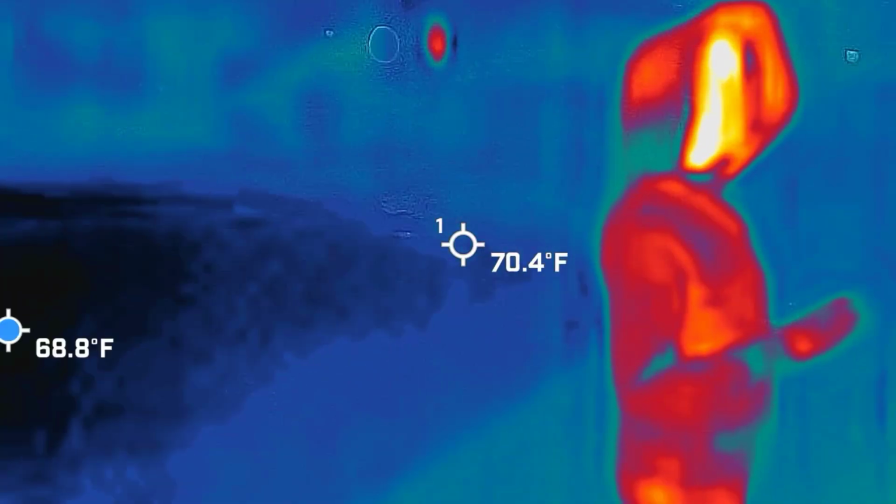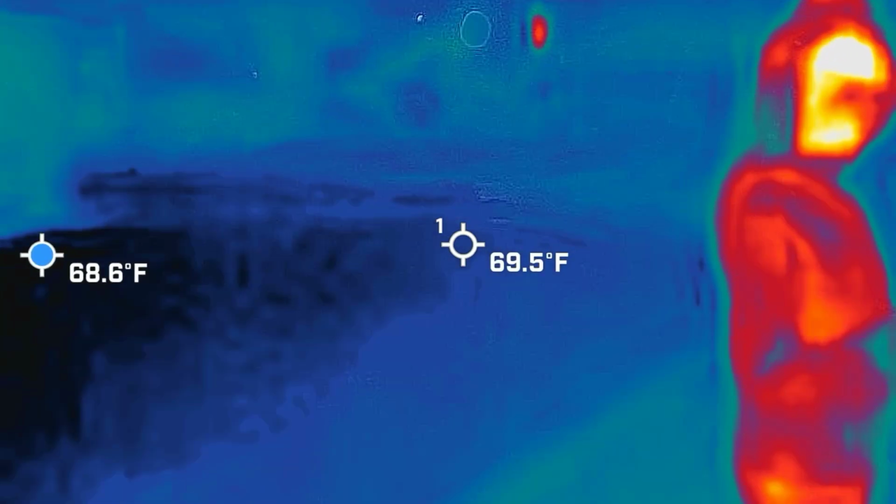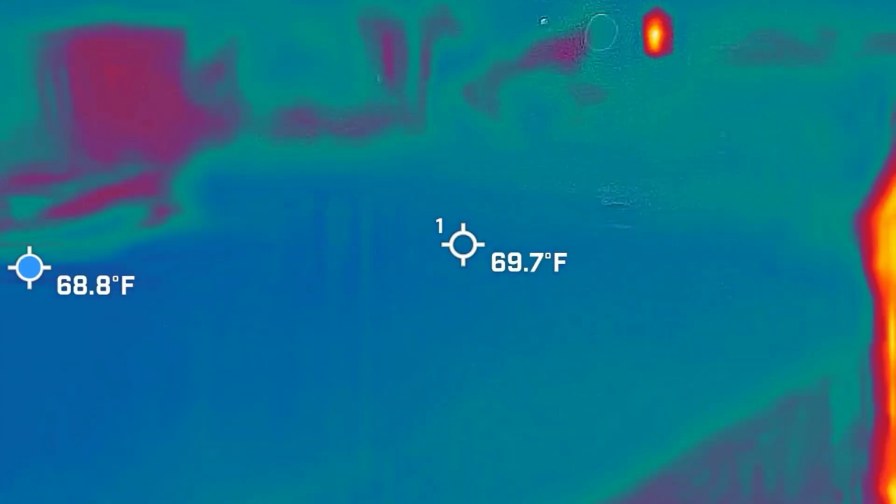Good deal. All right, guys, let's go learn the history of this space. We're going to leave these two behind so they can kind of get used to things. There's a chair right there in the center. Perfect. All right.